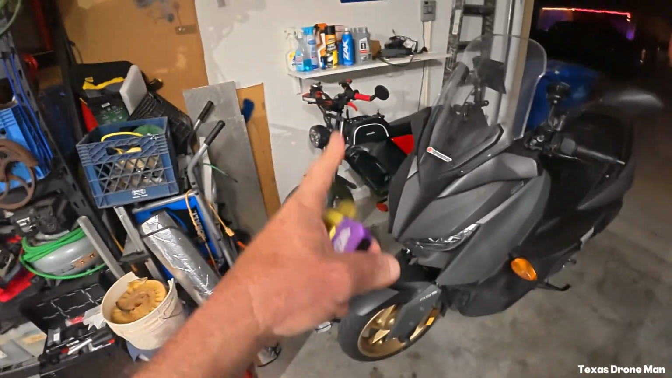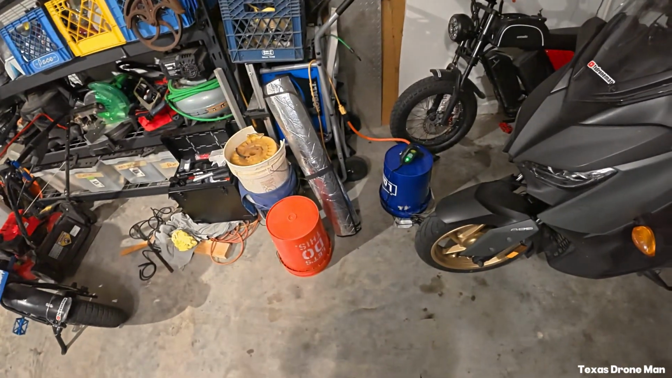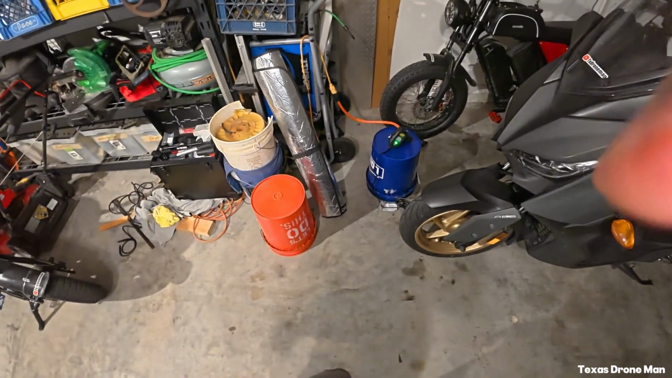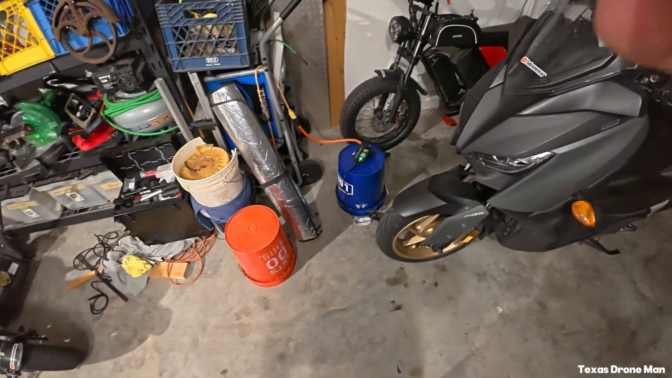But I wanted to stretch the legs on that red one because I hadn't ridden it in a while, and I don't have anybody that's even showed an interest in going riding with me. But I've got it if they do.